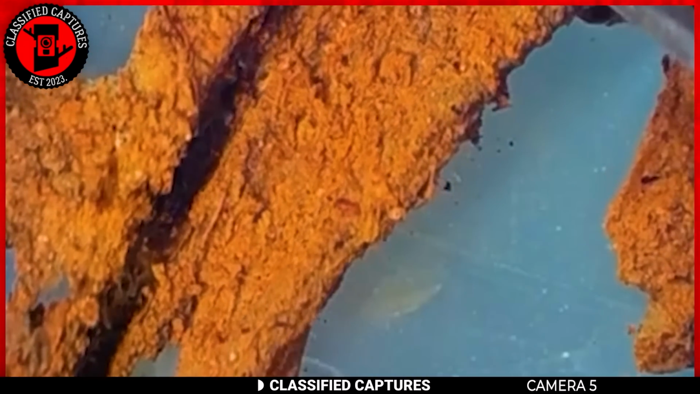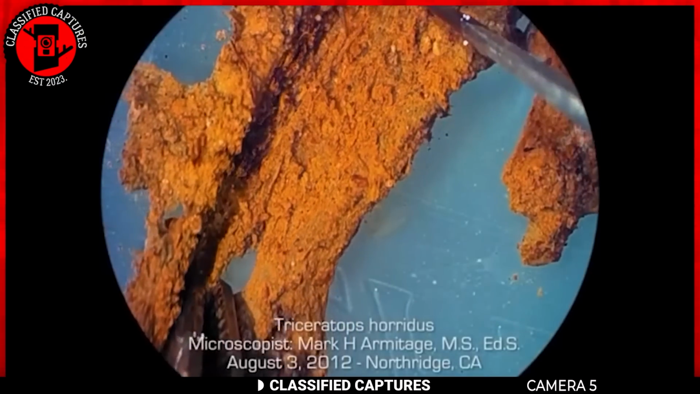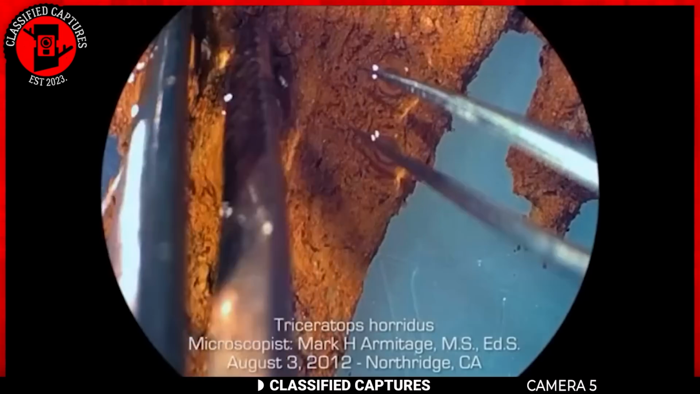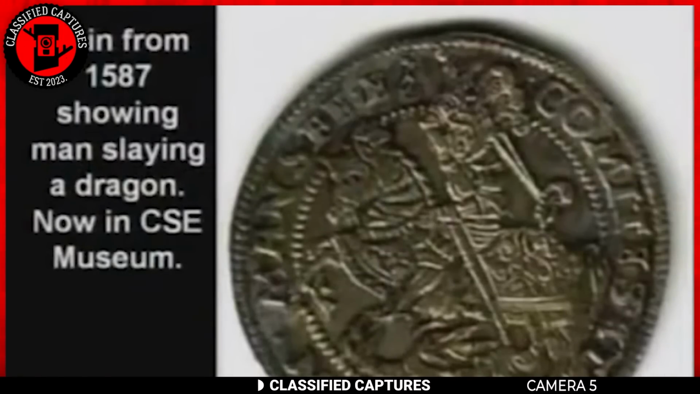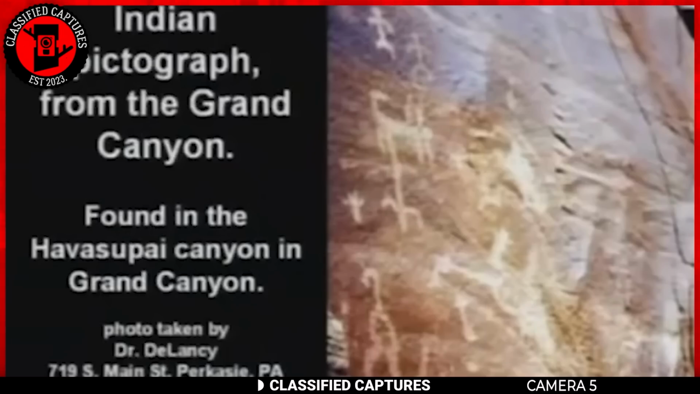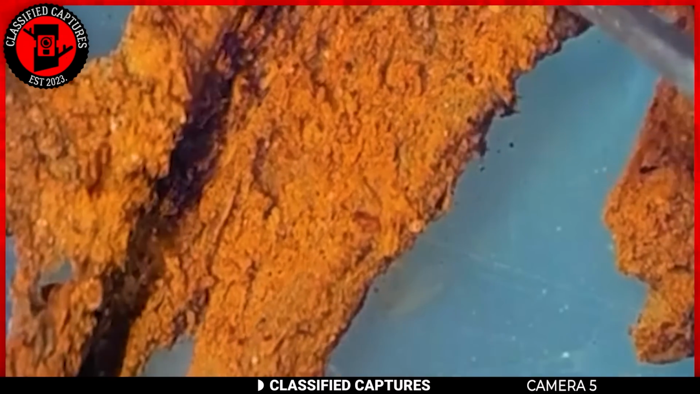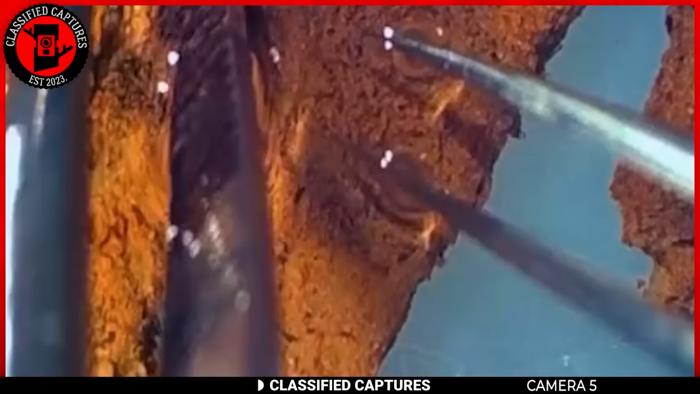Moving beyond Christianity to the cradle of all civilization, Egypt, we find that some of their most ancient potteries include long-necked dragons. They're not the only ones, though. You see similarities in ancient mosaics from the Romans. Even some coins from the 1500s and 1600s show an individual slaying a dragon. Should you visit the Grand Canyon, you'll also notice that the Indians carved dinosaurs into the caves. While our scientists have always told us that the dinosaurs existed millions of years ago, it doesn't make sense that cultures from around the globe have vivid depictions of them, unless, of course, there's something that we're missing.